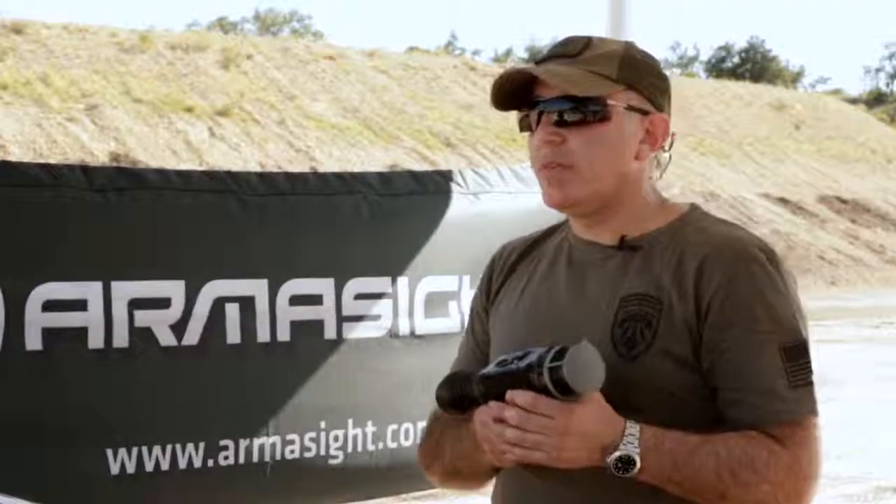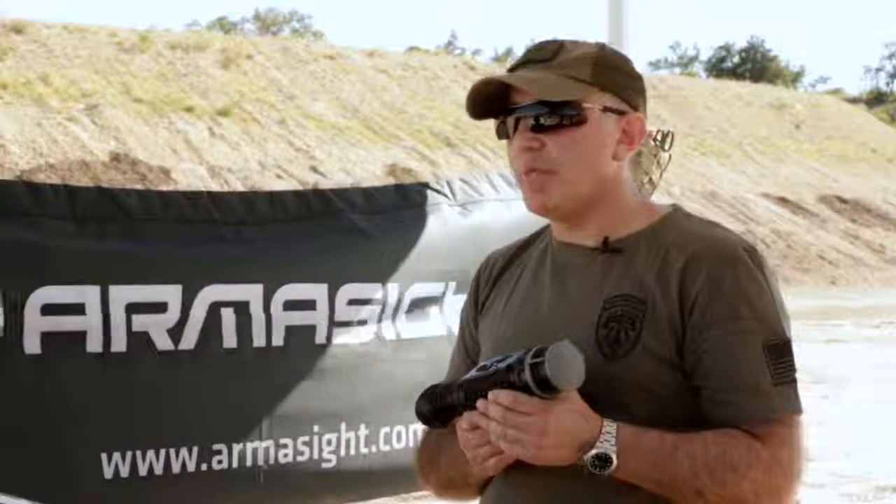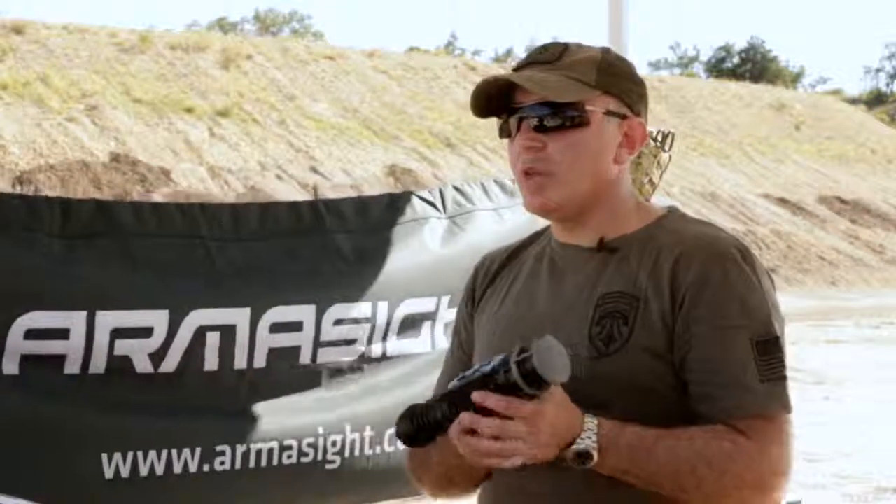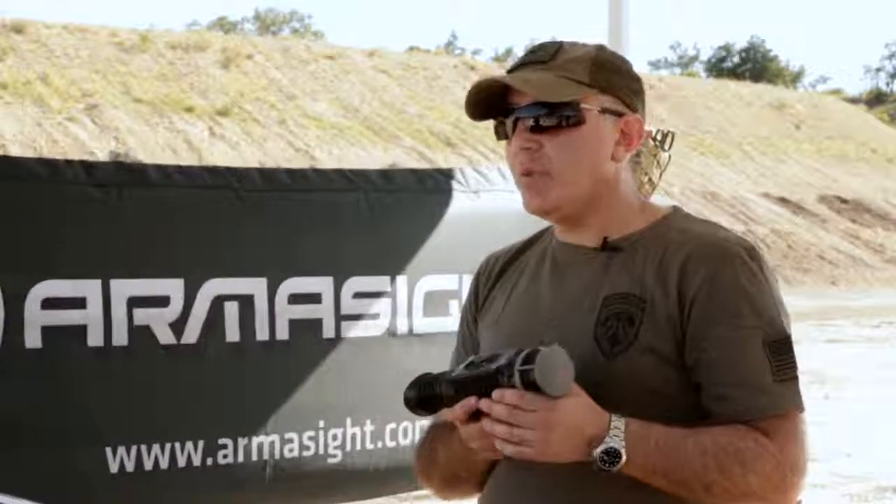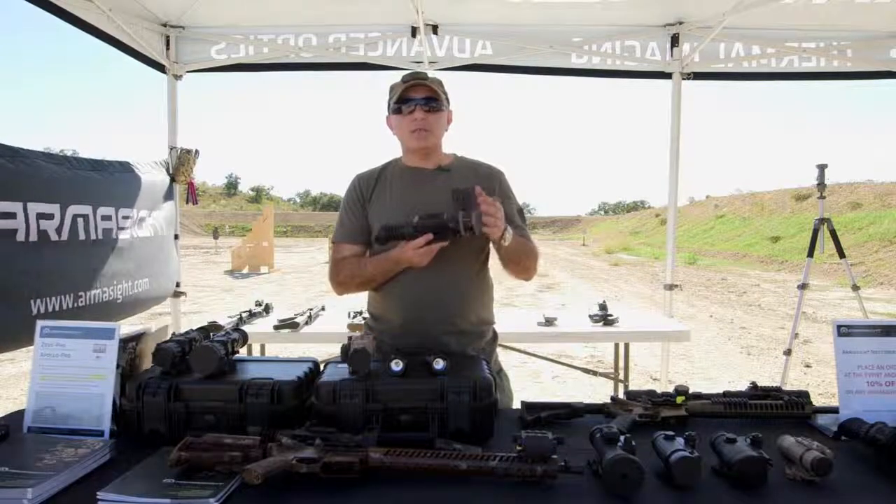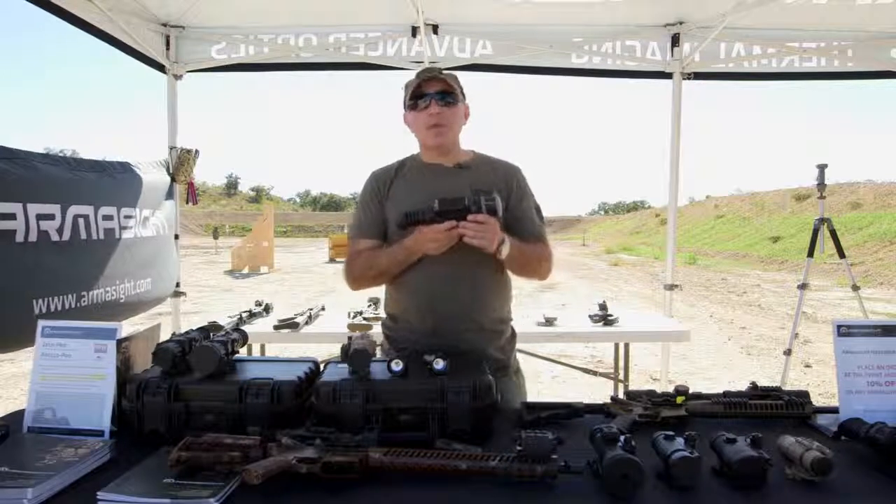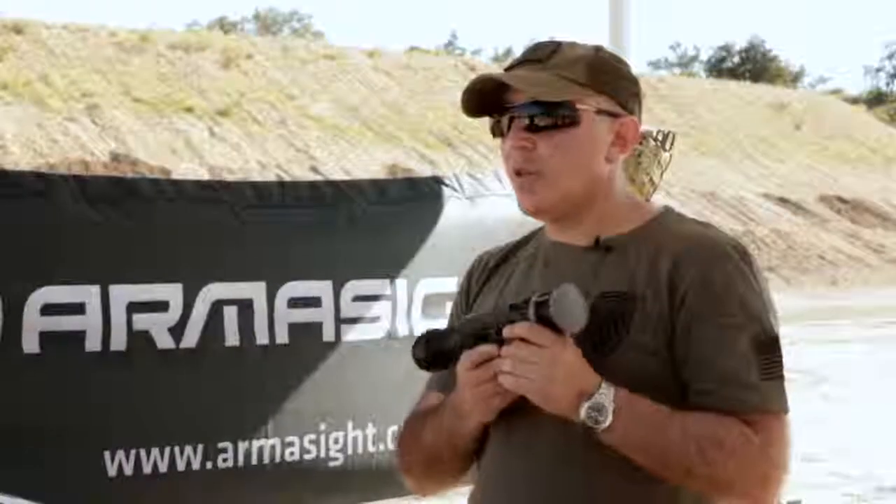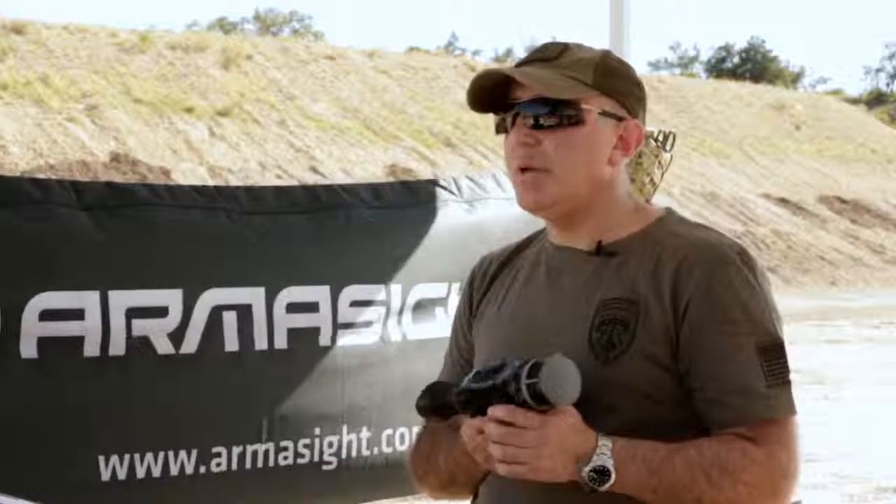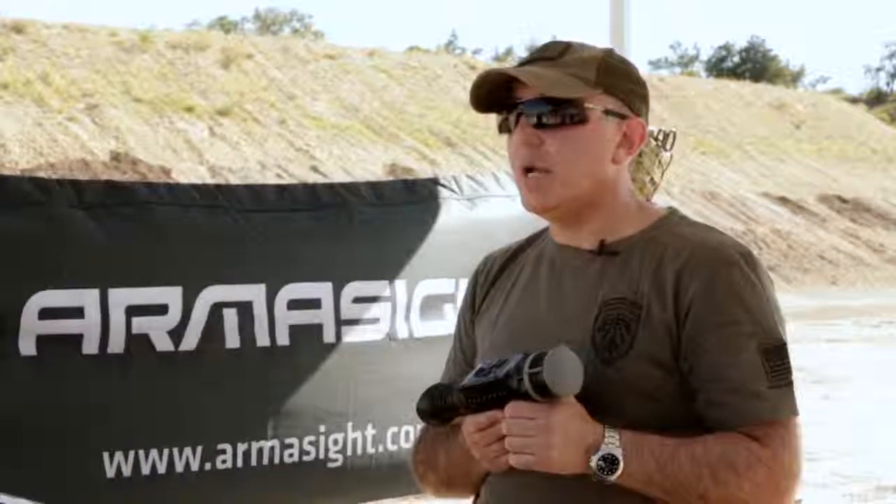For people that are looking for something a little bit more than what the market offers today in the thermal weapon sight line, I recommend looking at Zeus Pro. The Zeus Pro is a full mil-spec line of thermal weapon sights, which is designed for military, law enforcement, and civilian applications, but the unit answers to all the latest military parameters. It is submersible to 20 meters deep. It withstands the recoil up to and including 50 caliber.